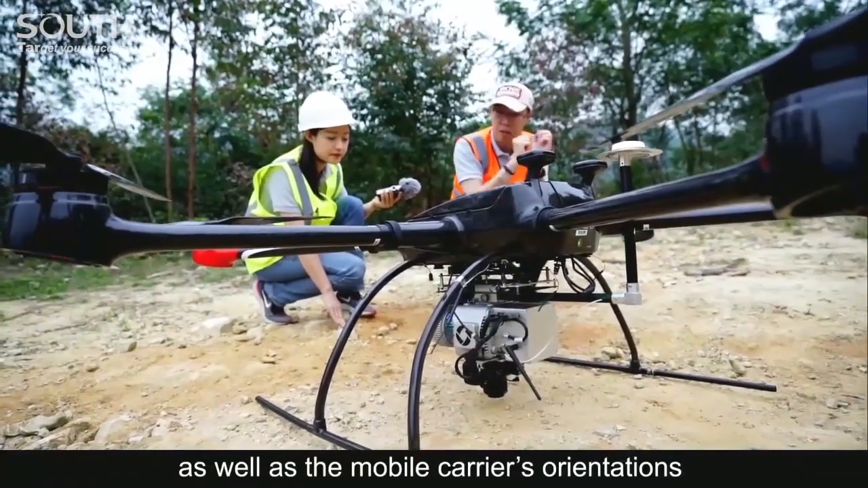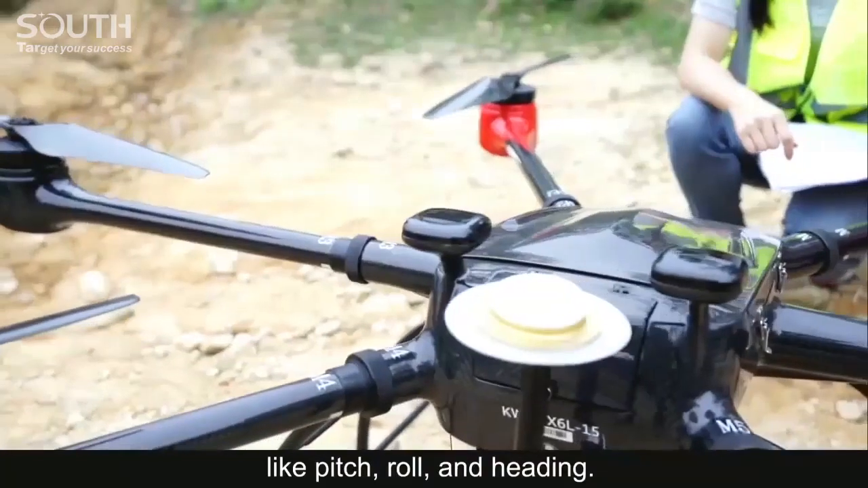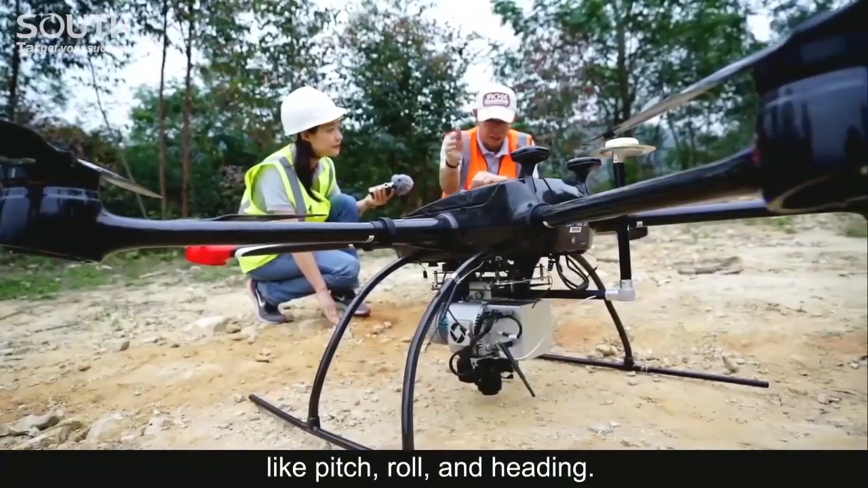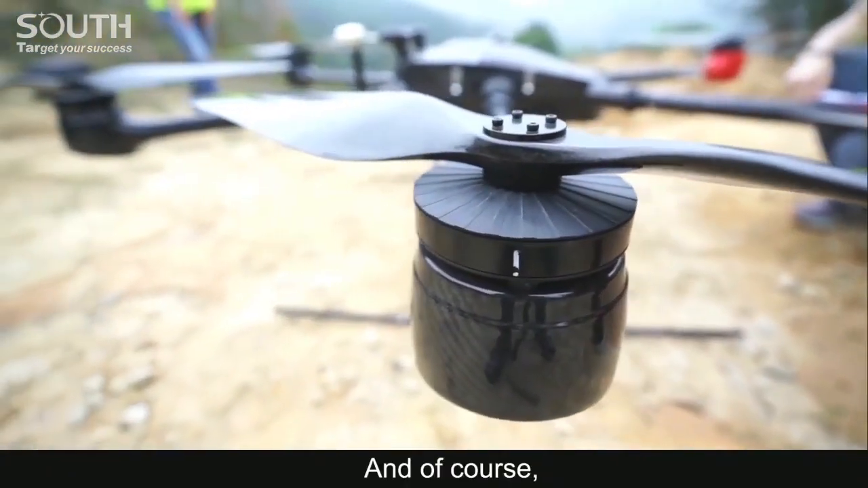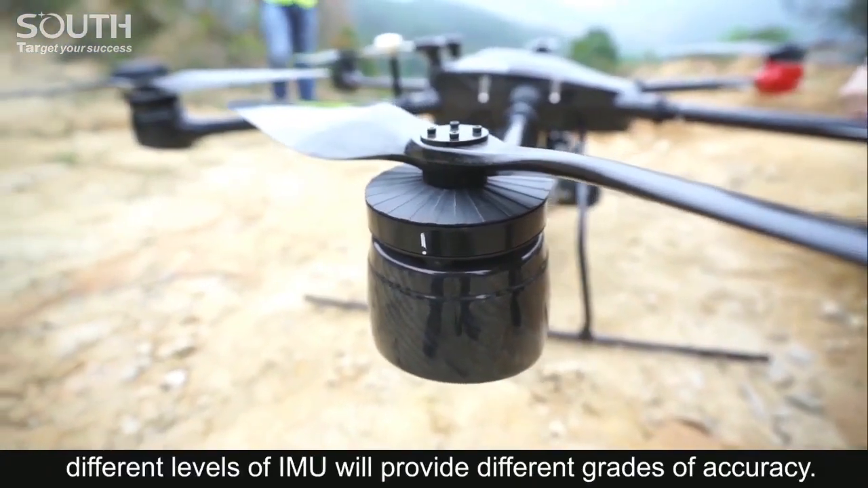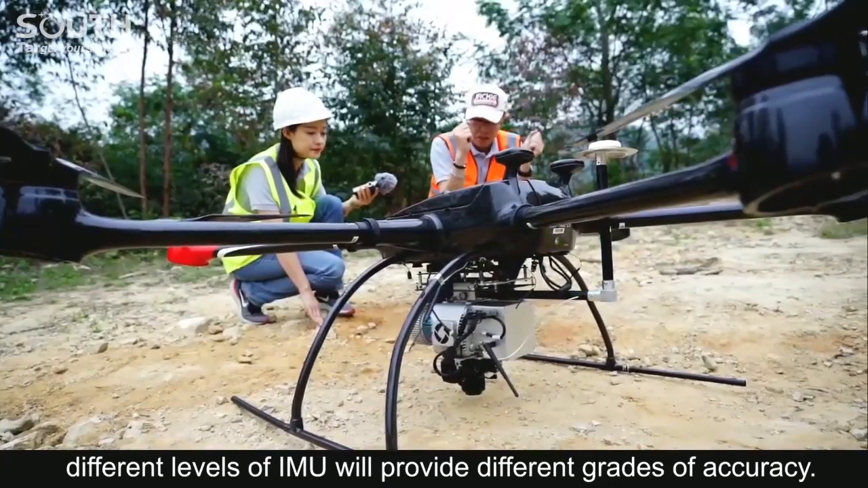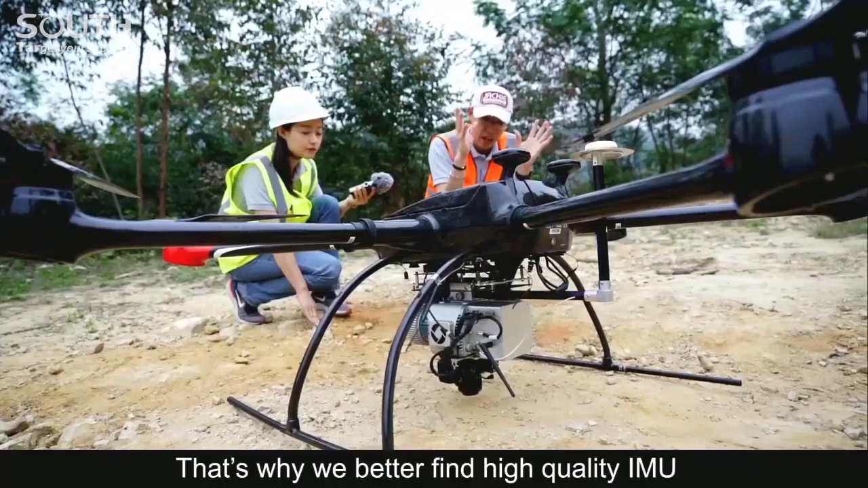Orientations like pitch, roll, and heading. And of course, different levels of IMU will provide different grades of accuracy, right? That's why we better find a high quality IMU to match this high precision scanner.